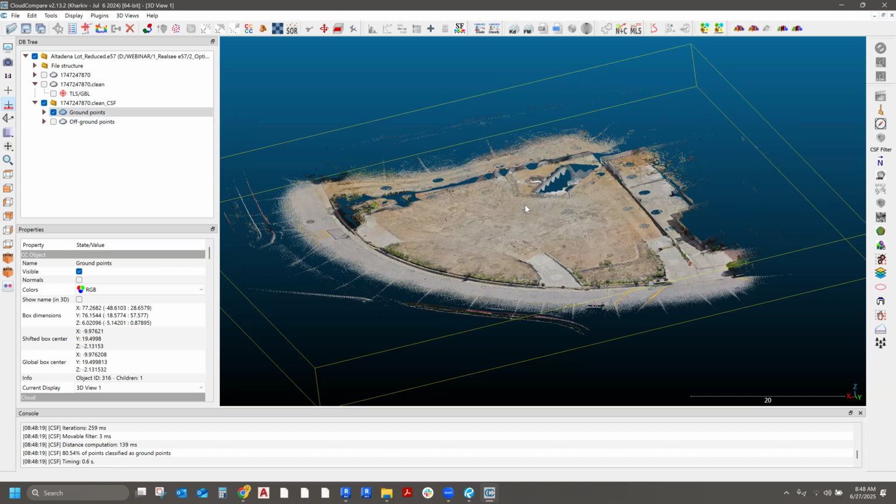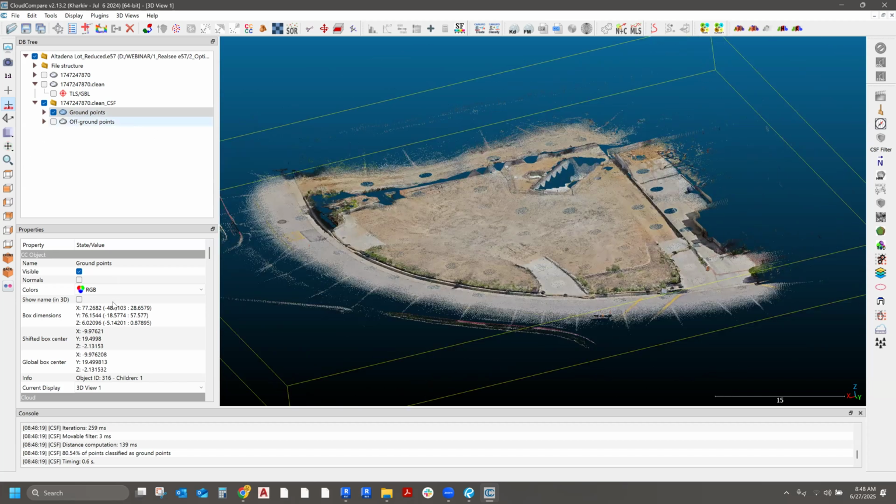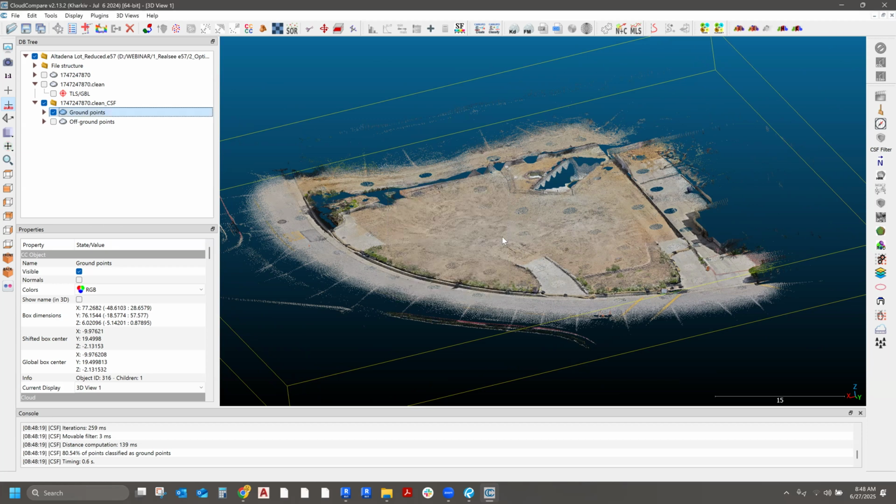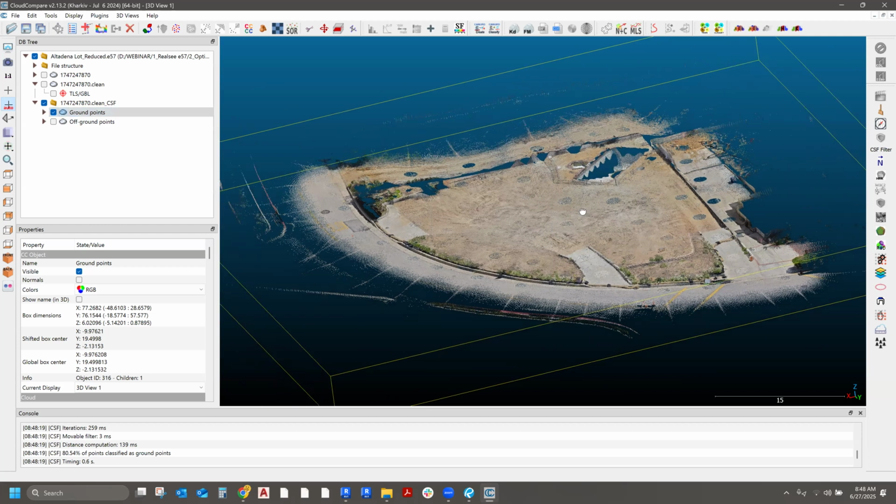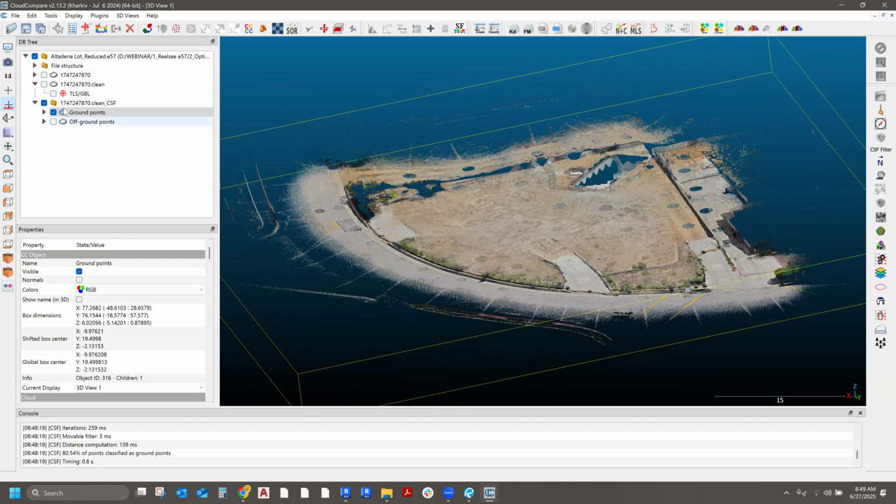Now, the next step is to make this point cloud, which is right now, let me see how many points there are. There are 7.8 million points in this point cloud. Revit is not going to accept 7.8 million points to create topography. That's insane. So what needs to be done is we need to simplify this. So there's another tool, which is called subsample a point cloud.